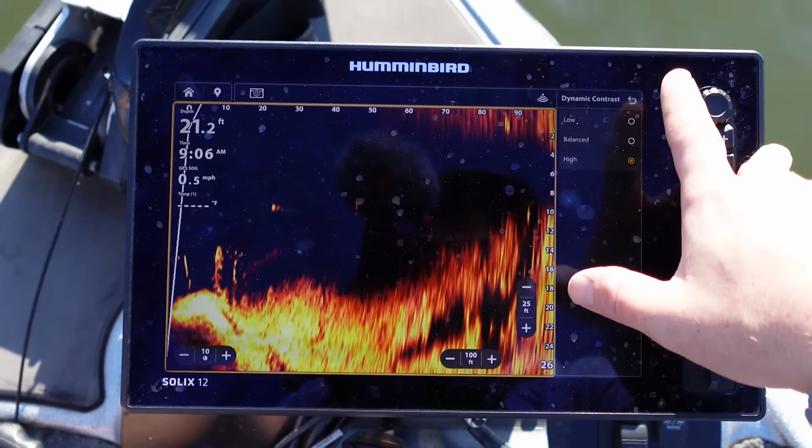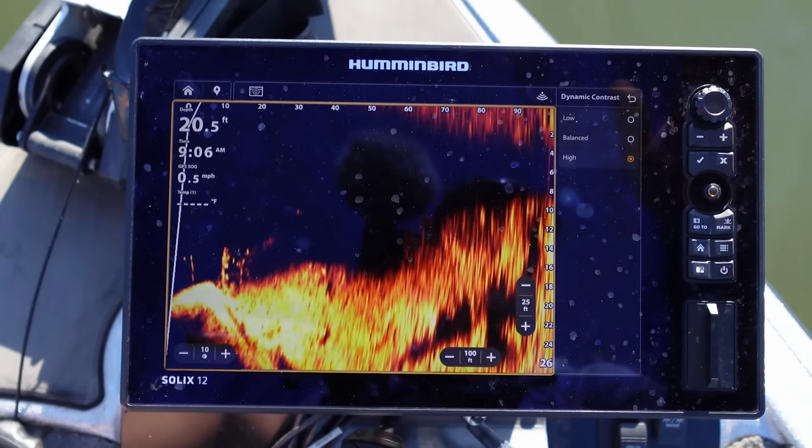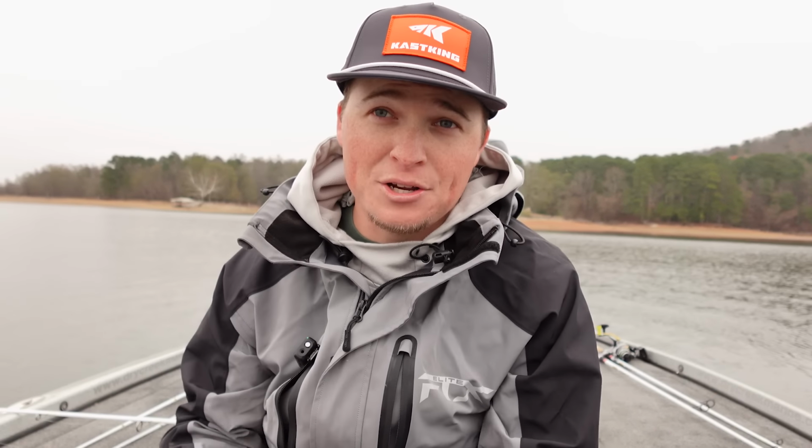I'm running it on a Solix 12, and I really love how simple the Mega Live 2 is to set up, especially with the newer update. Straight out of the box, if you do everything according to the instruction manual, you're gonna have a very solid picture. Now you can tweak it as you go to different lakes and mess around with different conditions in the water, sunny, cloudy, muddy water.